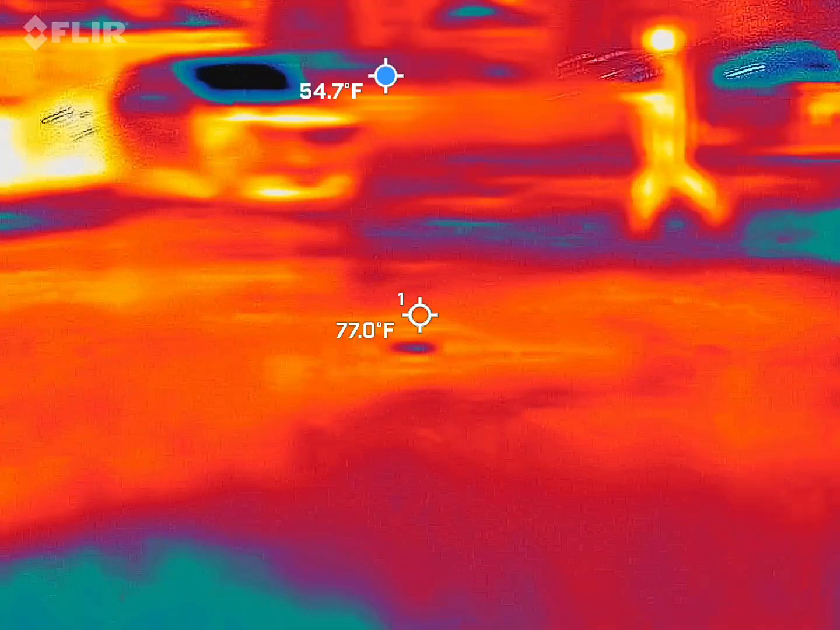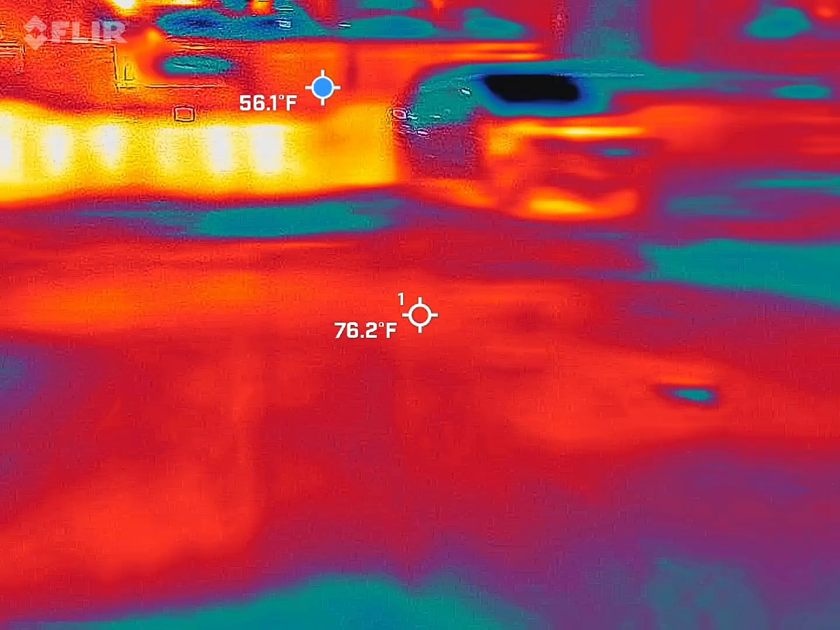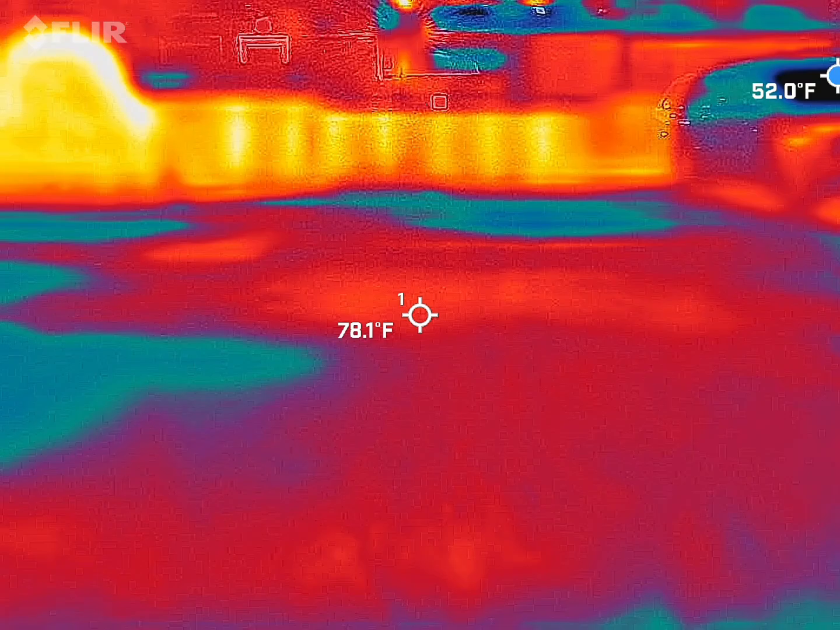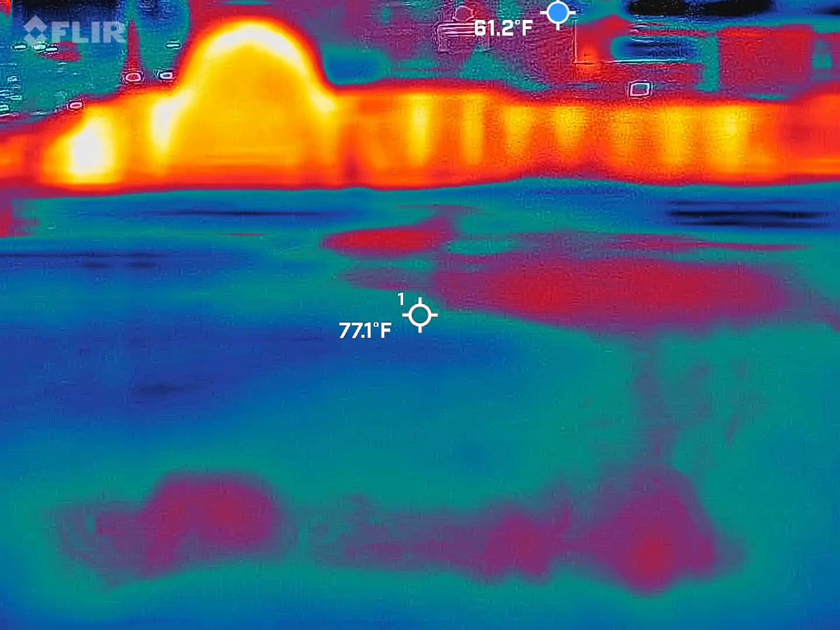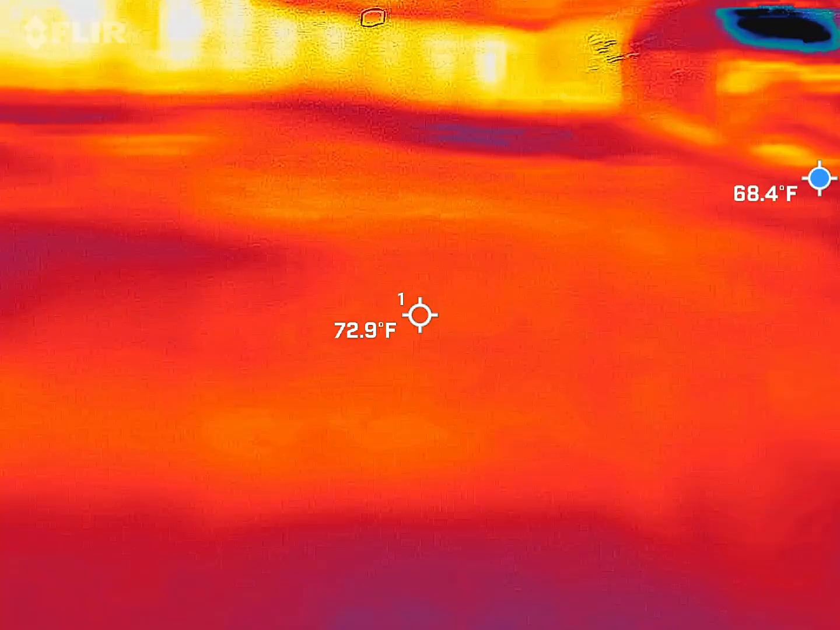Ooh, put the thermal against my ass real quick. Sorry, I've been trying to get over to you. 48.8. Nice. What are you getting on yours? I got a 10.6 over there and 5.5 upstairs. Okay. He's all the way up at 48. Good gosh.